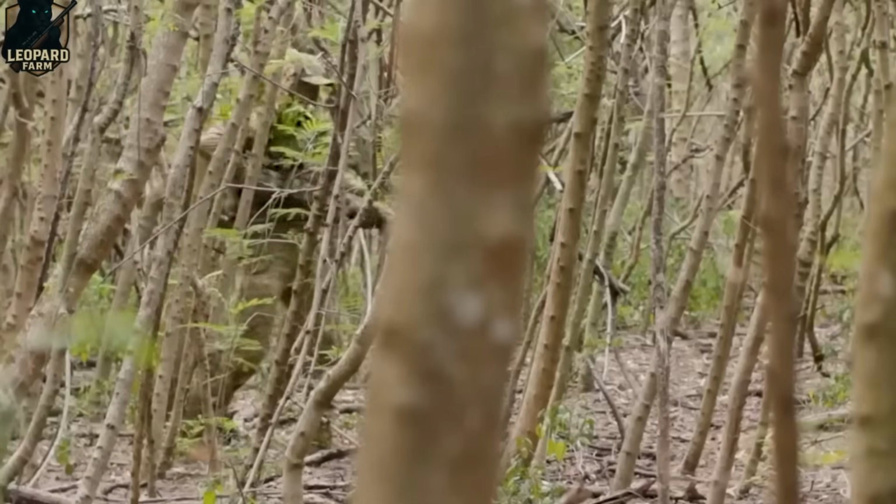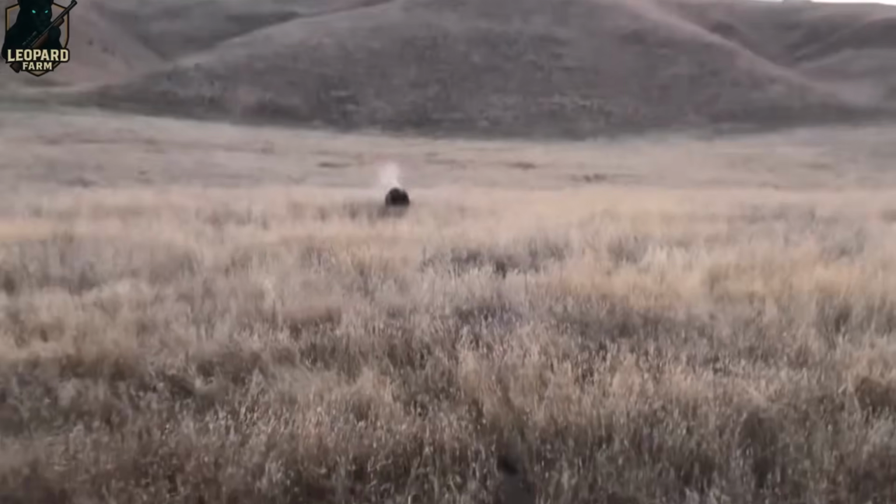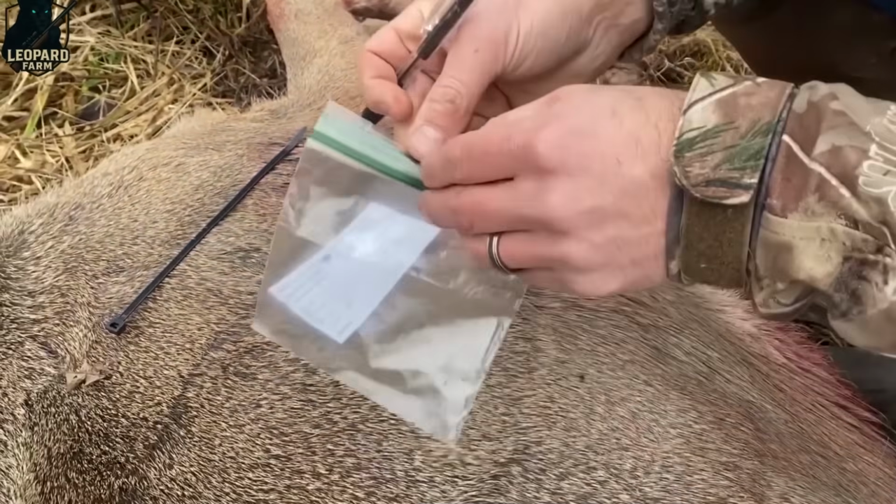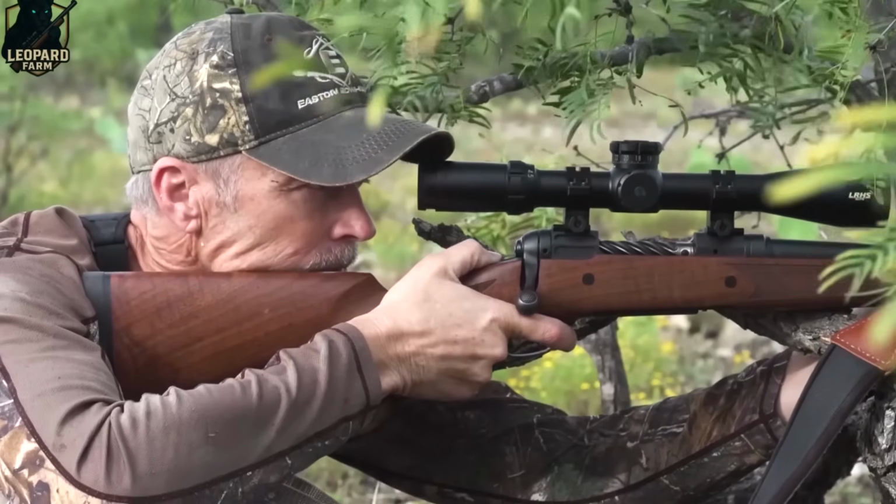On the ground, hunters rely on a range of powerful firearms to get the job done. Popular choices include precision sniper rifles, reliable shotguns, and high-capacity handguns like the .308 Winchester and AR-15, each selected for their stopping power and adaptability in rugged terrain.